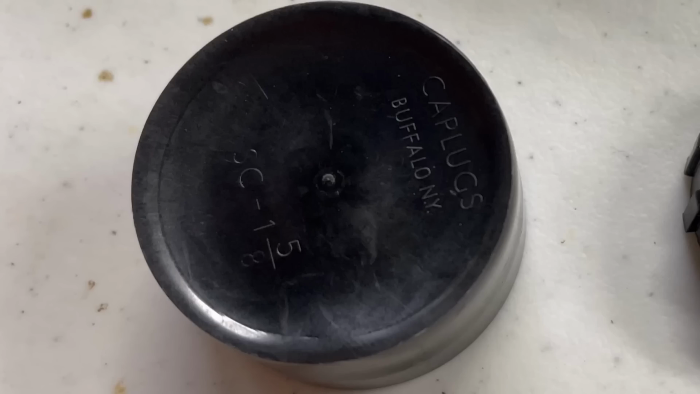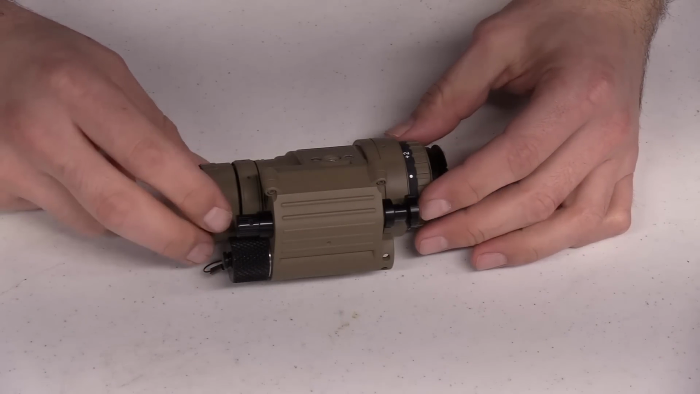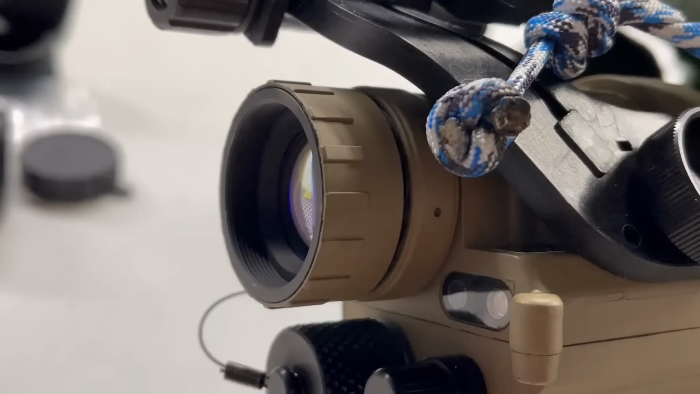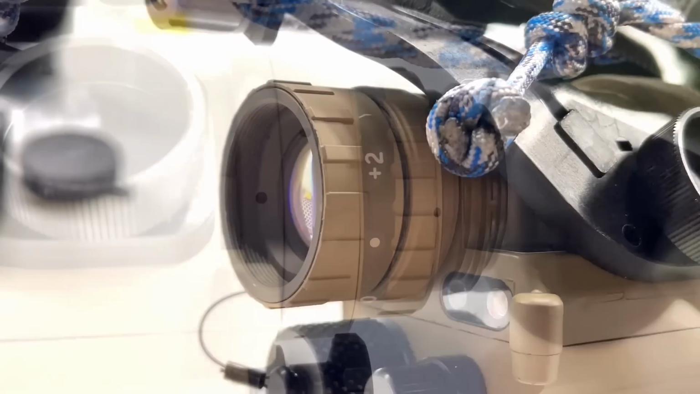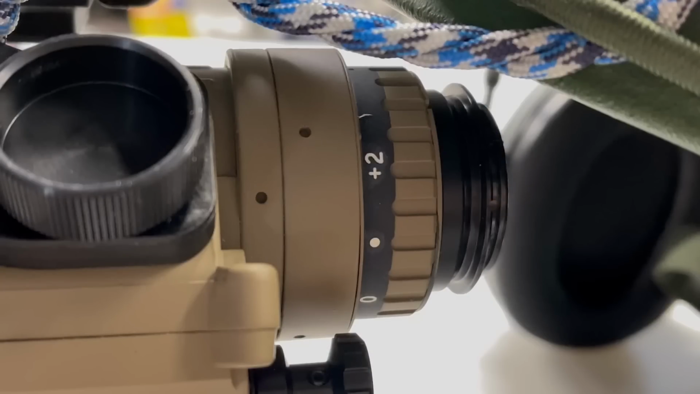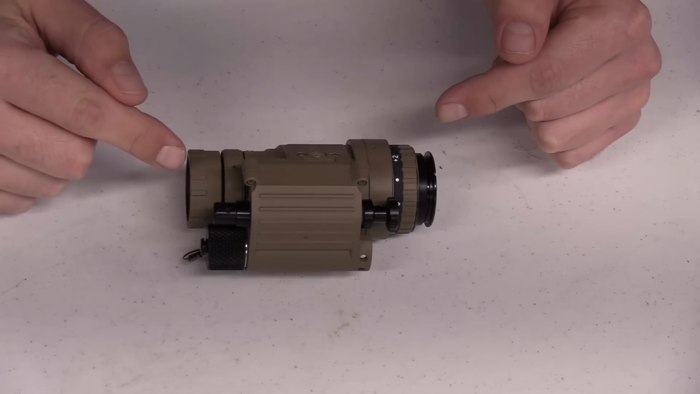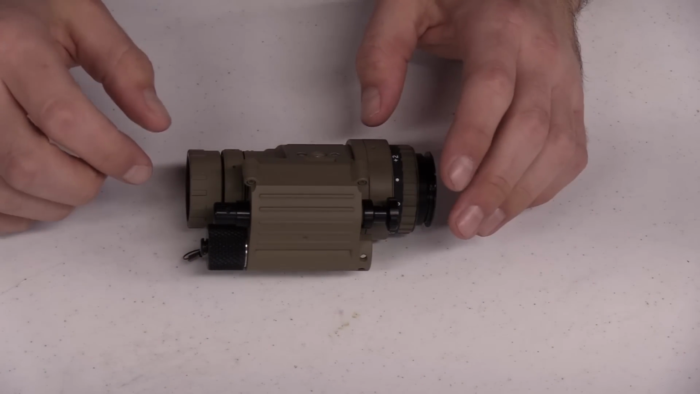Now on the front and the rear are focus rings. So you can focus the objective, you can focus the rear lens by using these two dials right here. I have another accessory that we're going to talk about later that I currently have on order that I'm going to probably be adding to this, but I digress.